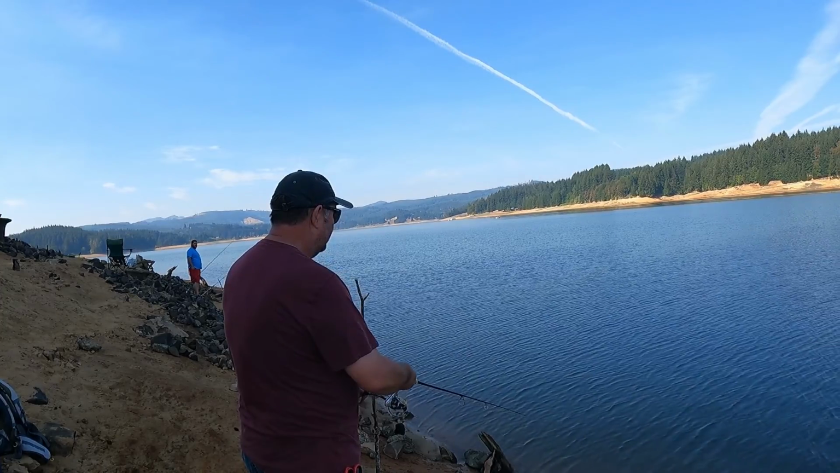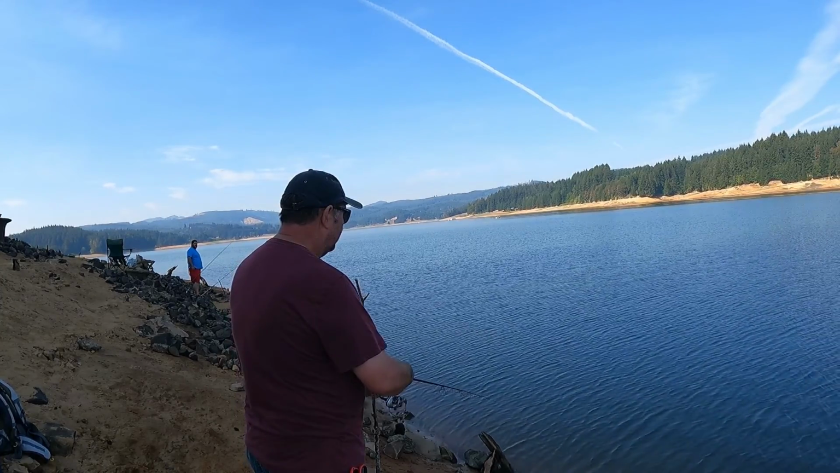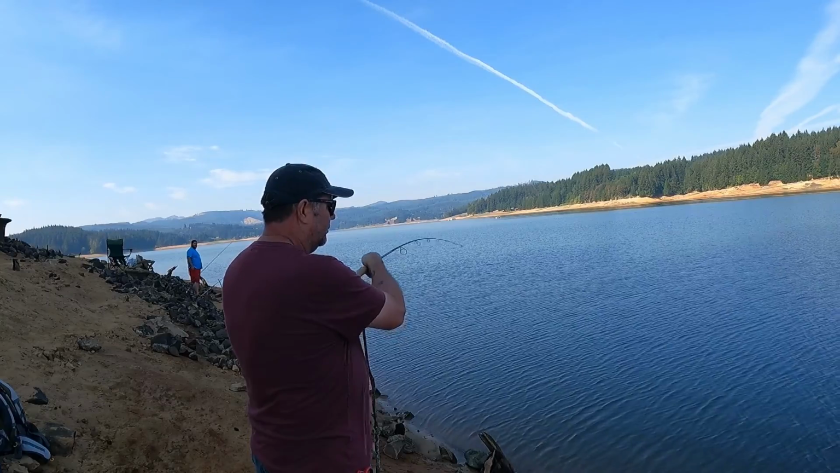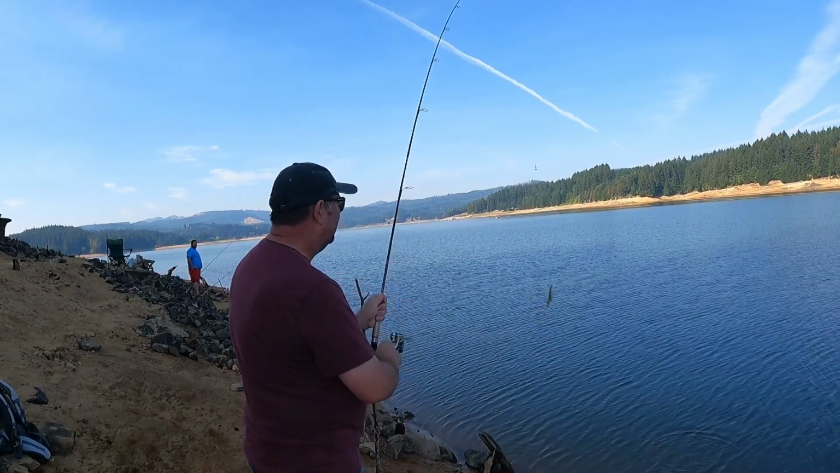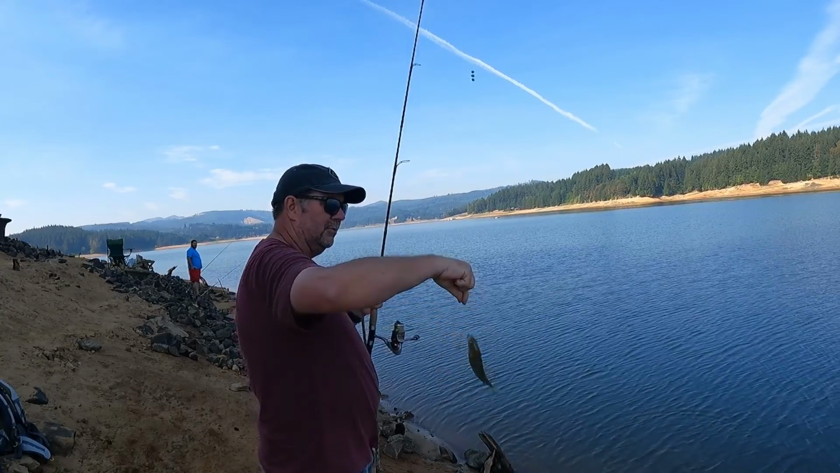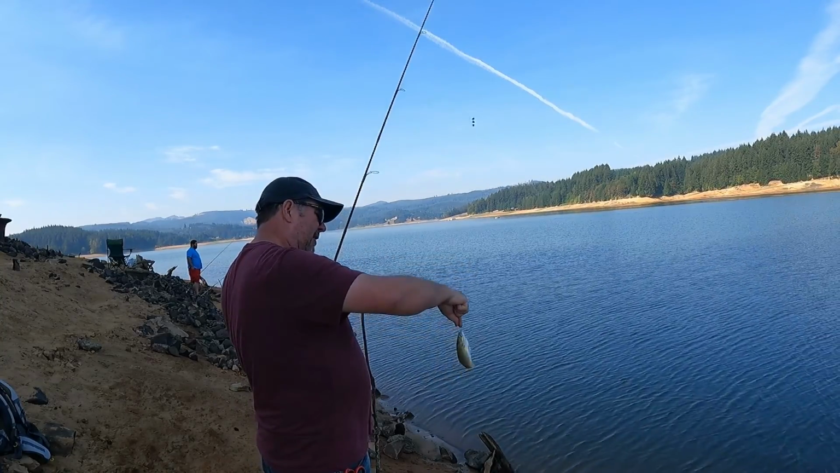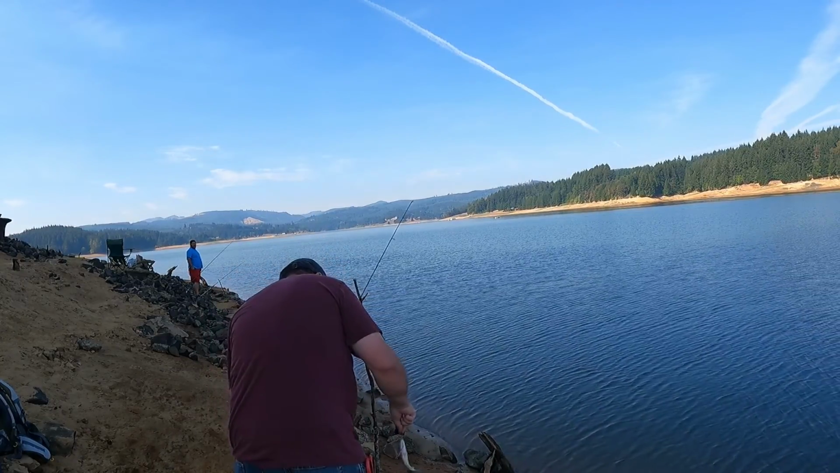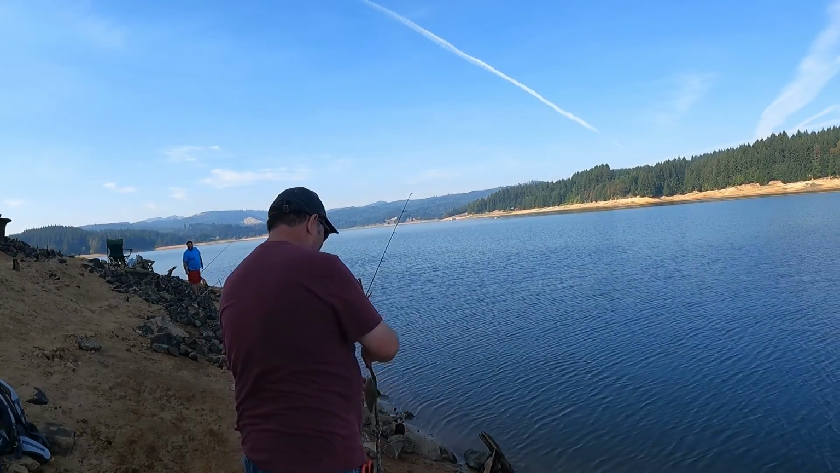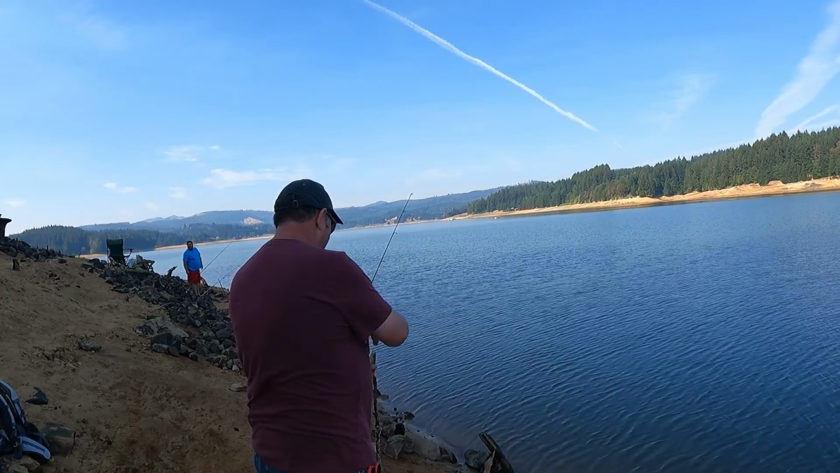Here we go. There we go. Oh, a little bass. Nope, little trout. I saw the black on the tail and thought it was a bass.